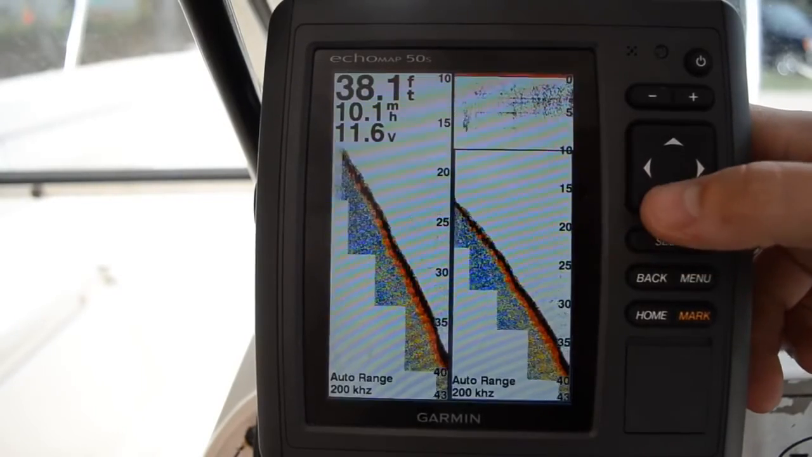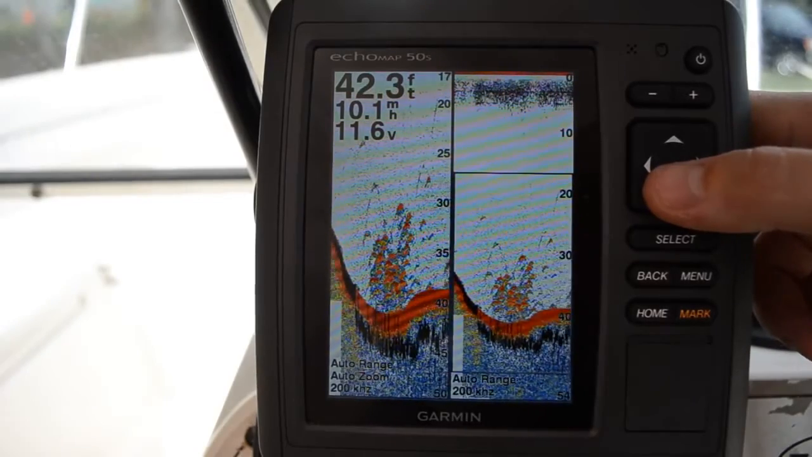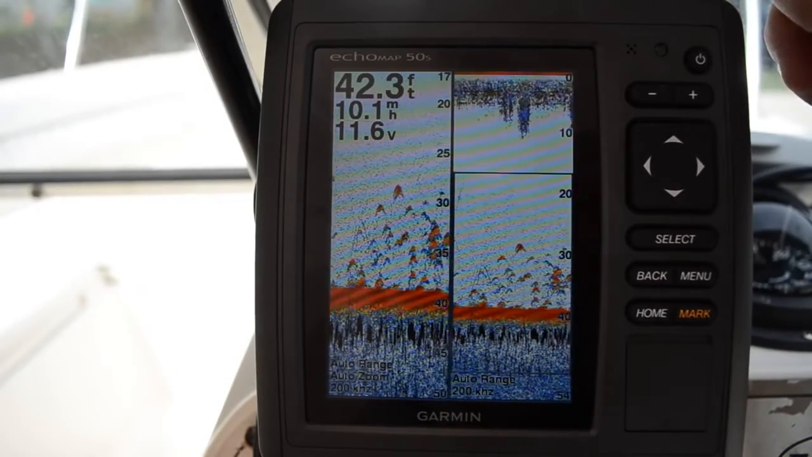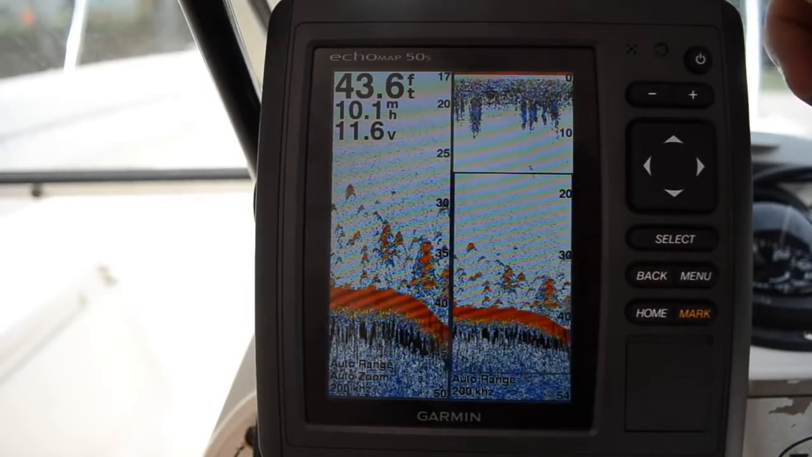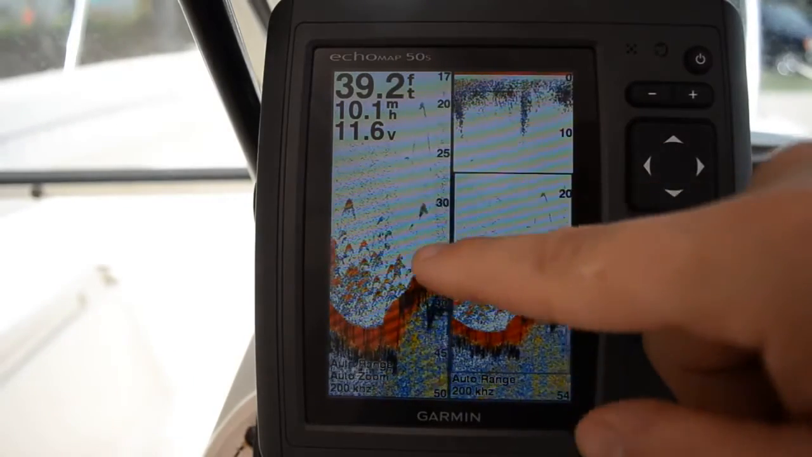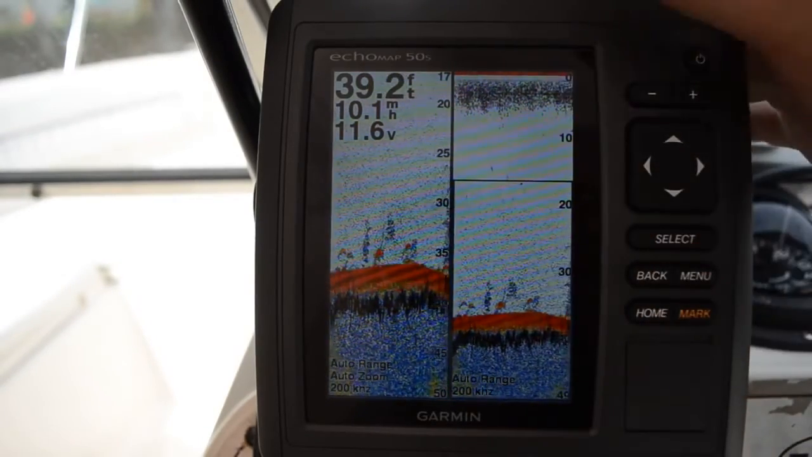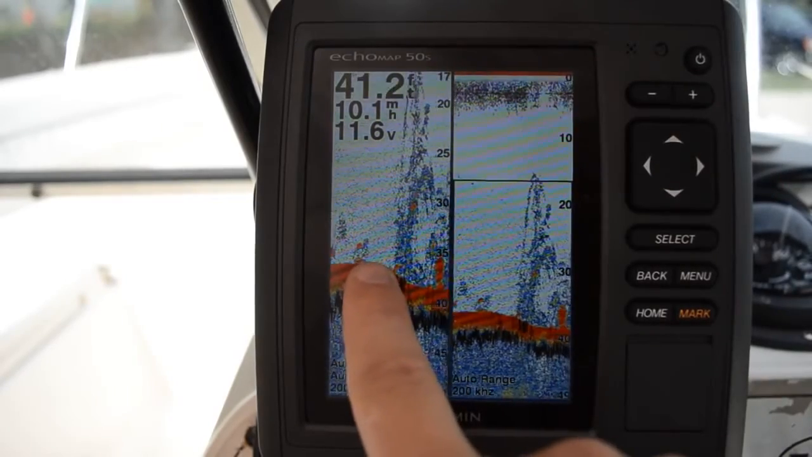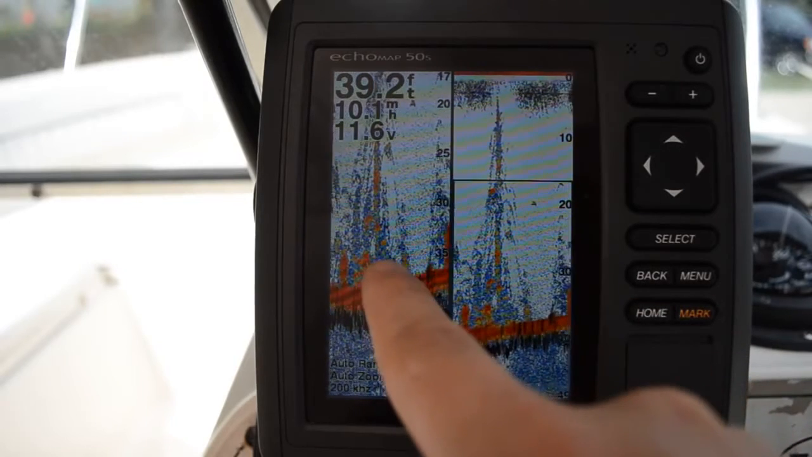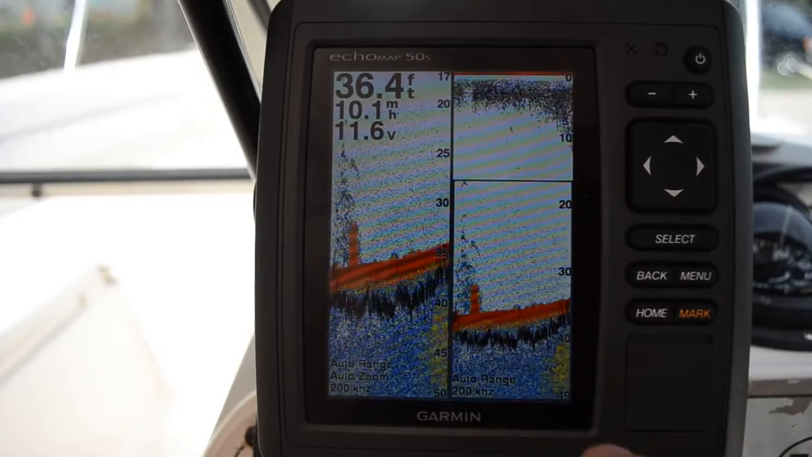We're going to go back a window. We're going to go to split zoom. What this is showing us here is the total depth. Let's say you're in 100 foot of water and you want to be able to see both the top and the bottom, say, 20 feet or so. So it zooms on the bottom 20 feet on this side, and this side goes from top to bottom. You can see the targets are showing up a little bigger over here. It's only 40 foot of water, so if we're a lot deeper, you'd notice it more. But you'd be able to see fish on the bottom easier.